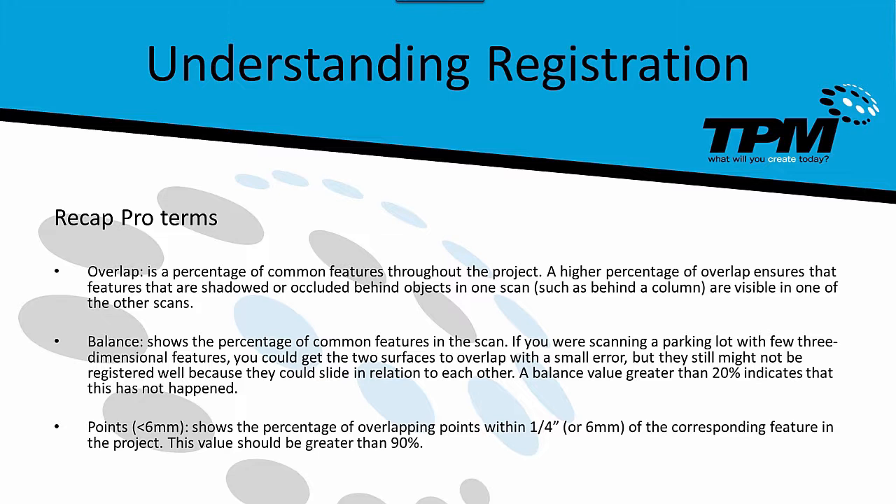Balance shows the percentage of common features in the scan. A good balance value allows scans to correctly register with each other. A balance value greater than 20% is what you should be shooting for. Points less than 6 millimeters apart shows you the percentage of overlap of points within 6 millimeters of each other. This value should be greater than 90%.